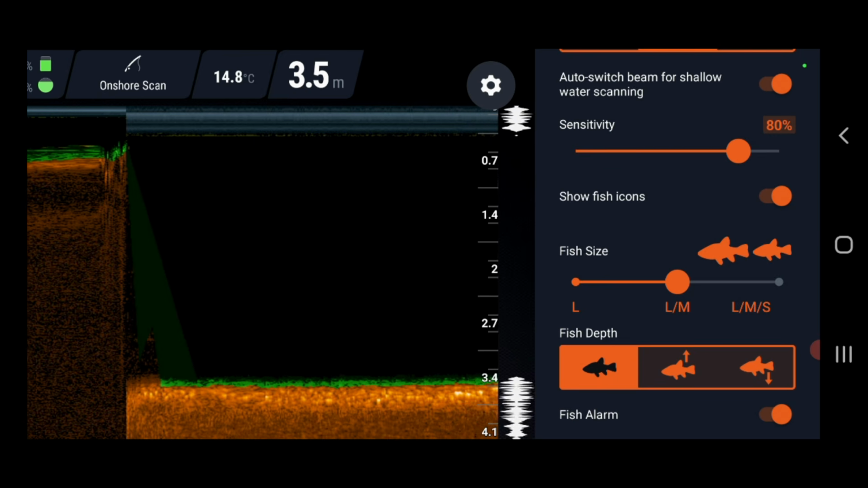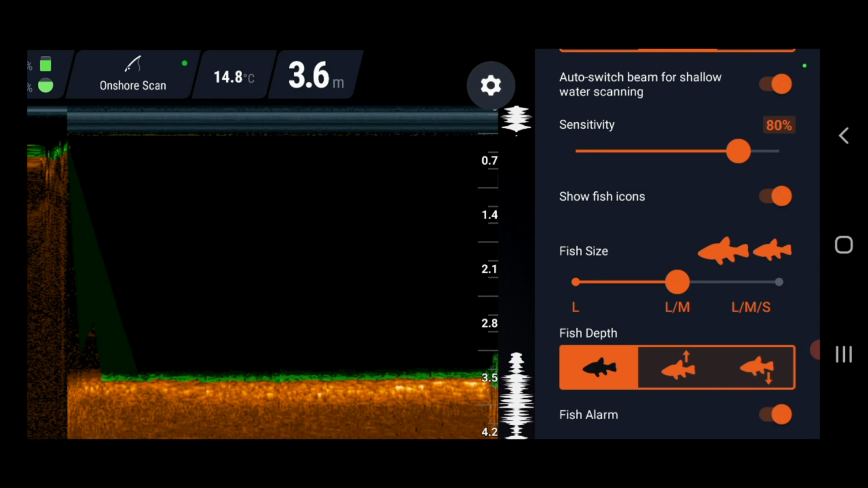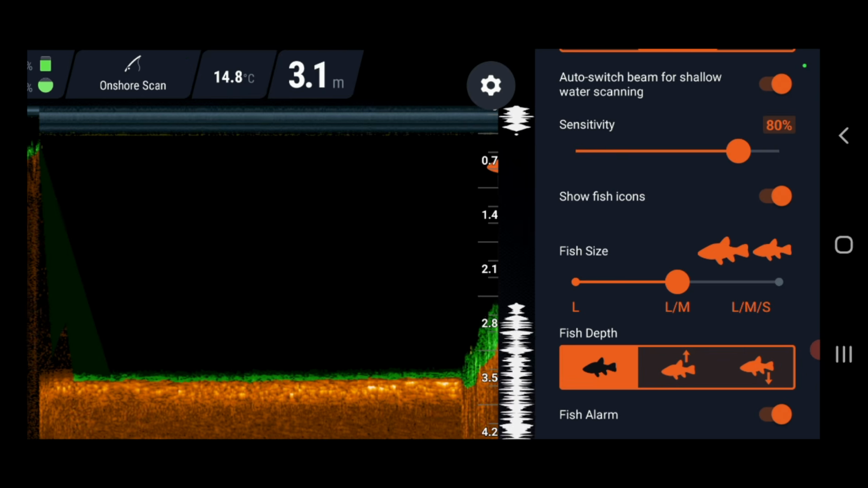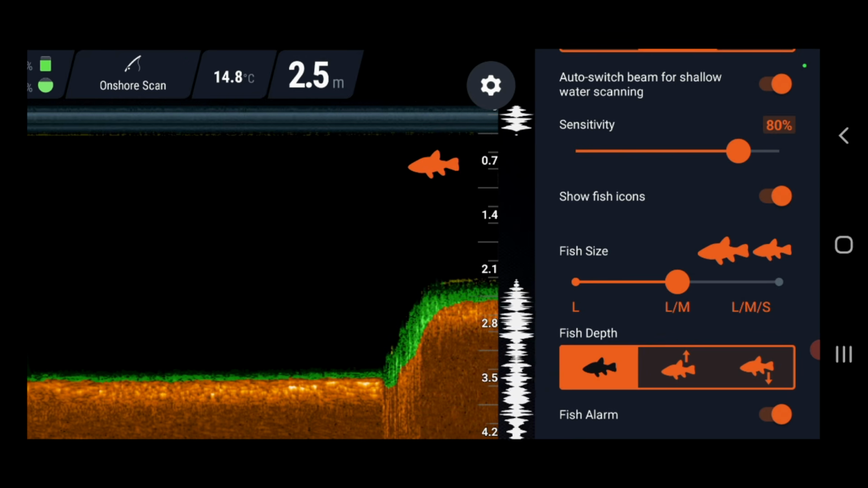So even if it's not a fish, it's still worth casting there. You can have the fish icons on, and if you see a fish icon, usually it's showing you a good spot to put your line. Whether it's a fish or a fish holding structure is anyone's guess. There we go, I've just found something showing up there now. That's showing up a fish.